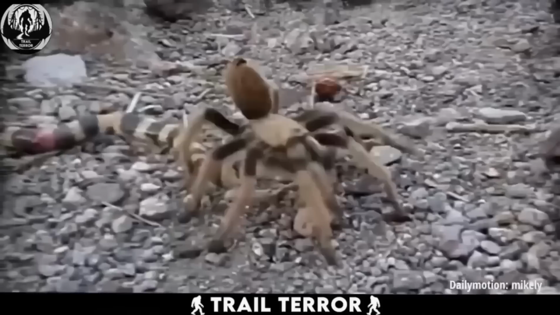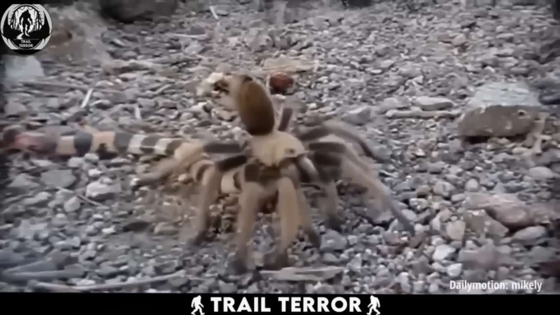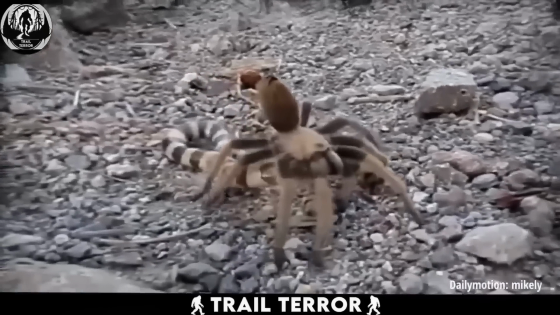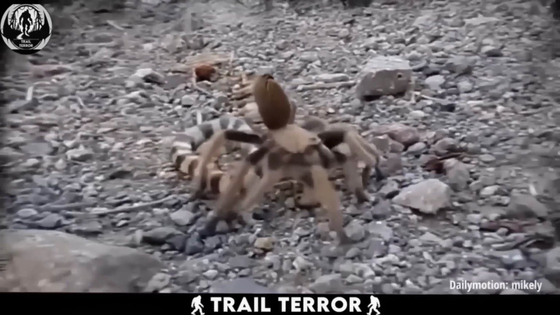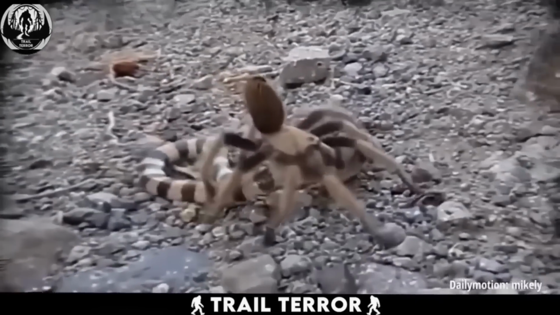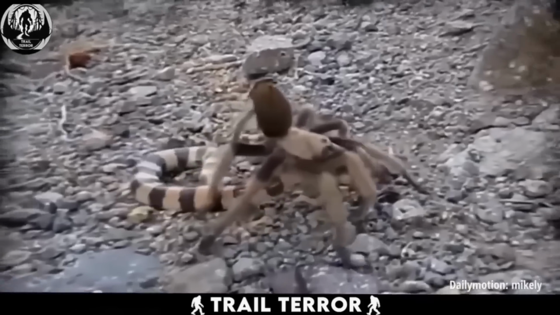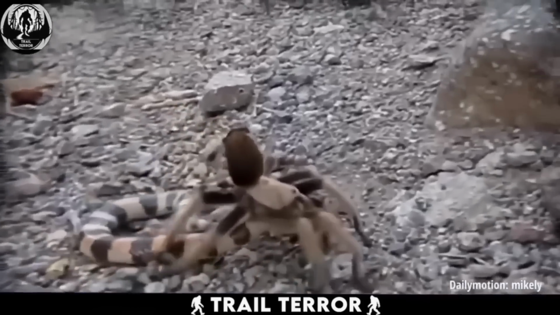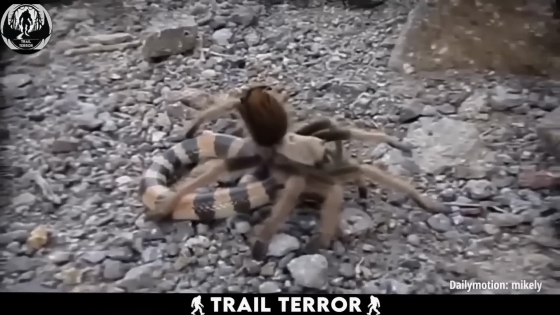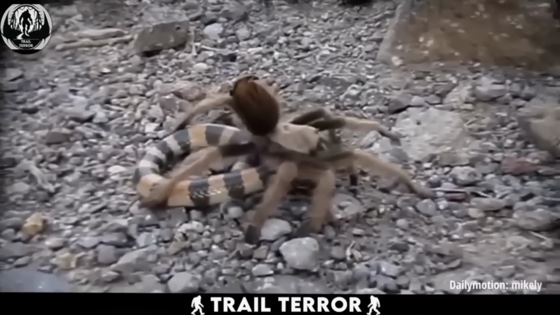Tarantulas are known for their agility and quick reflexes, making them formidable opponents in one-on-one encounters like this. Against such a skilled predator, even a snake, as nimble as the one in the video, stands little chance of emerging victorious. It's a testament to the raw power and cunning of the natural world.